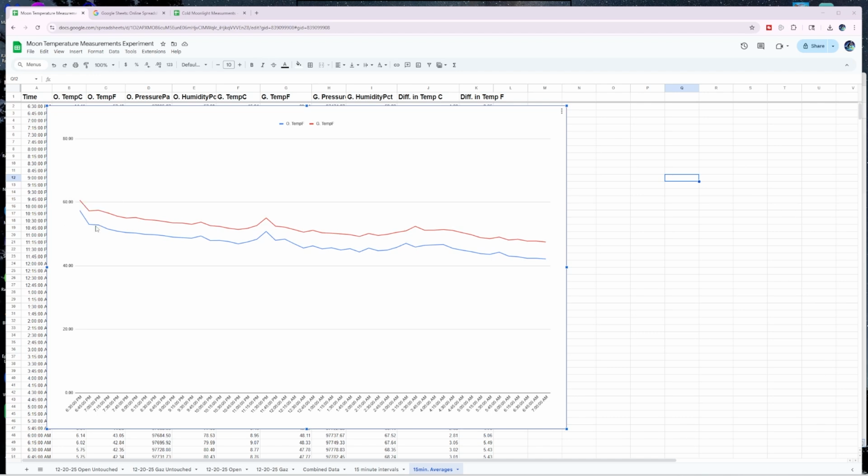What's important is how much these align perfectly the entire time. So we know that the sensors were tracking the same. There is one anomaly right here where open air shot down and under the gazebo went up. This might be a gust of wind. I don't know. Didn't measure or monitor weather all night. And then we had this heat spike right at midnight, or 11:30.